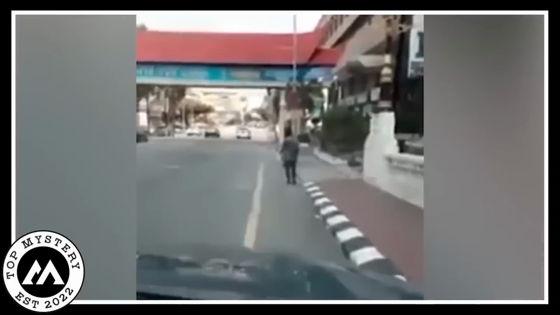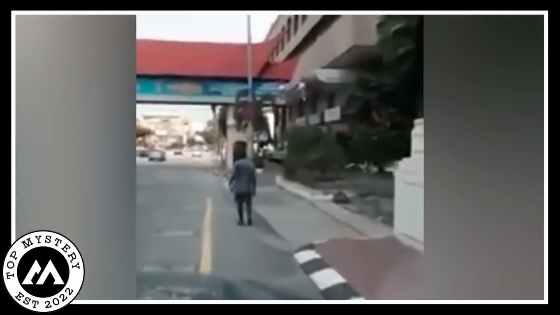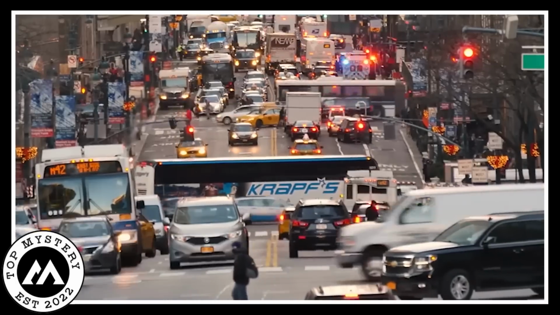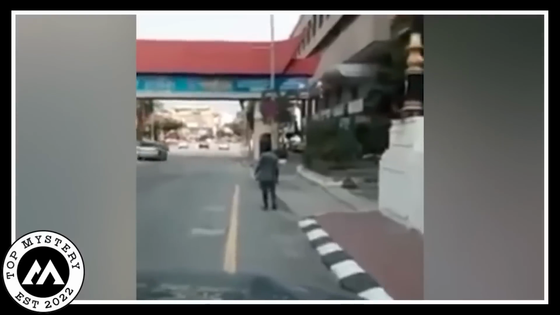Mysterious headless wanderer. In the daytime video, something weird happened. There was a man without a head walking strangely down a quiet street.